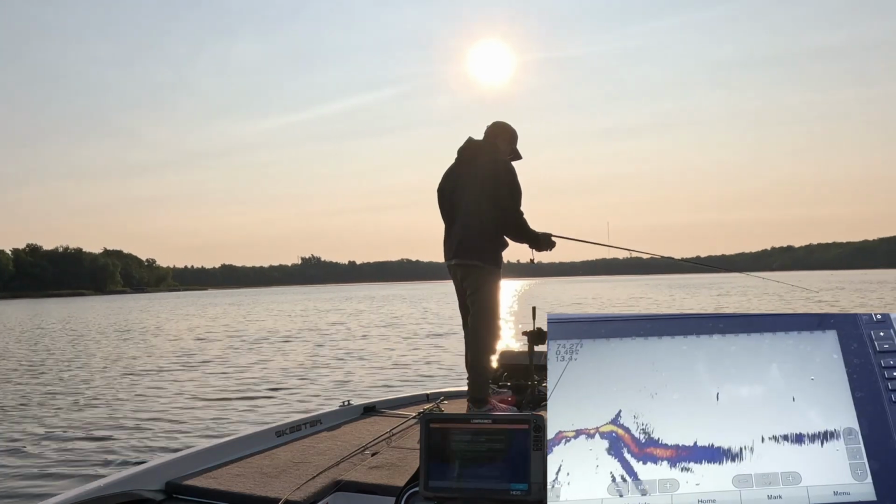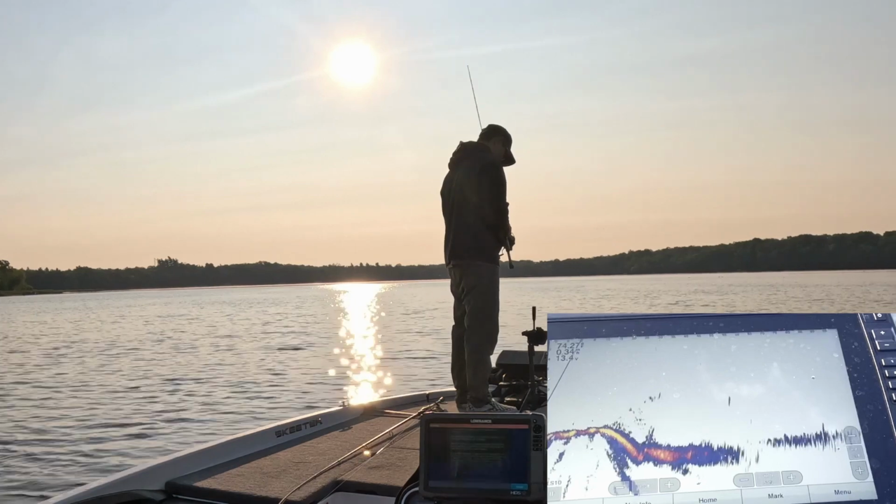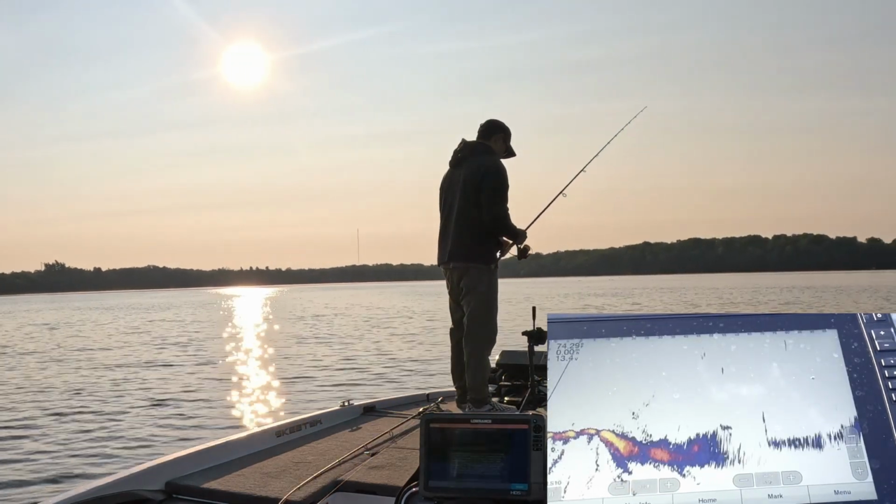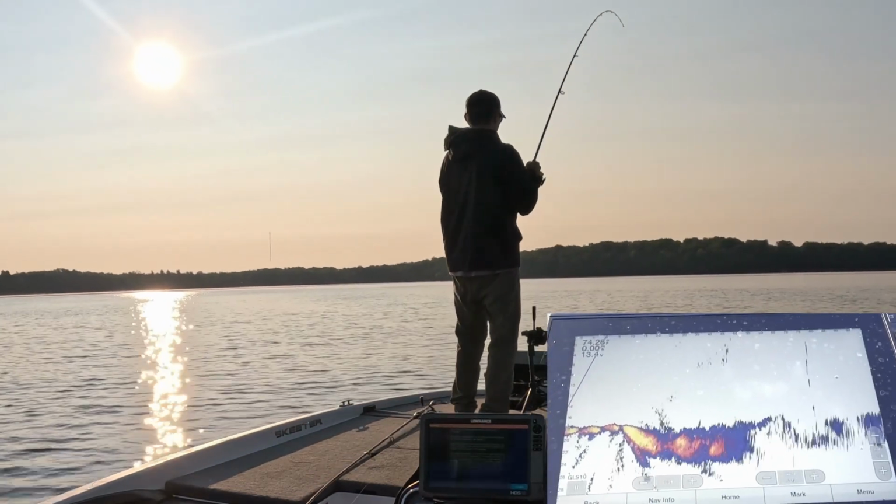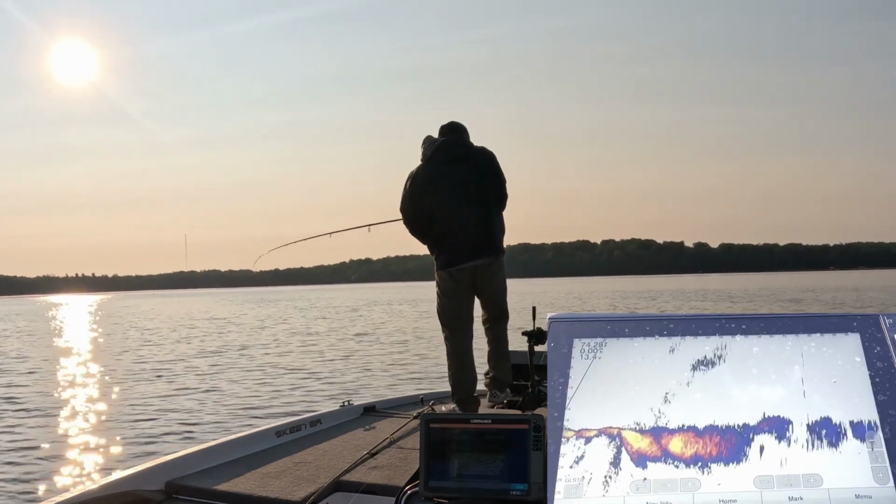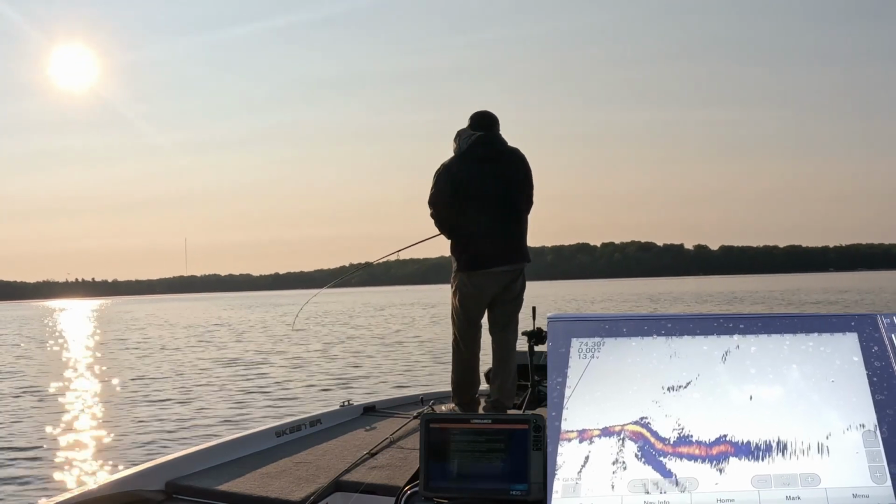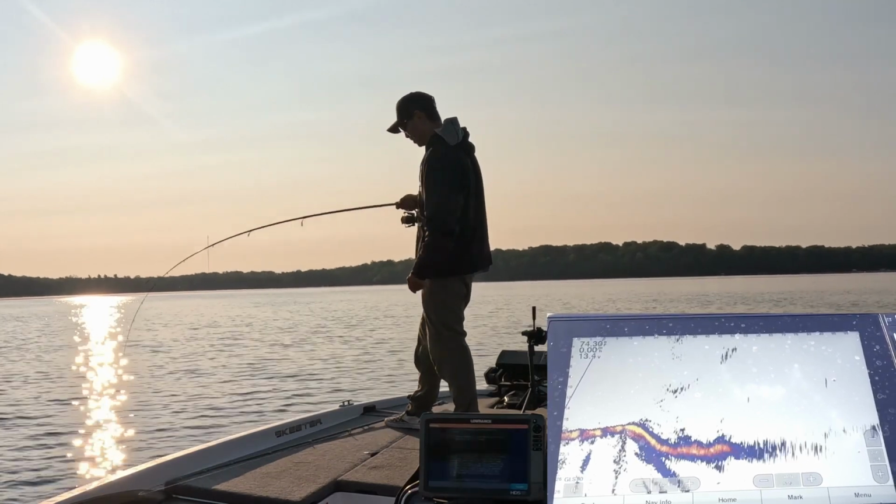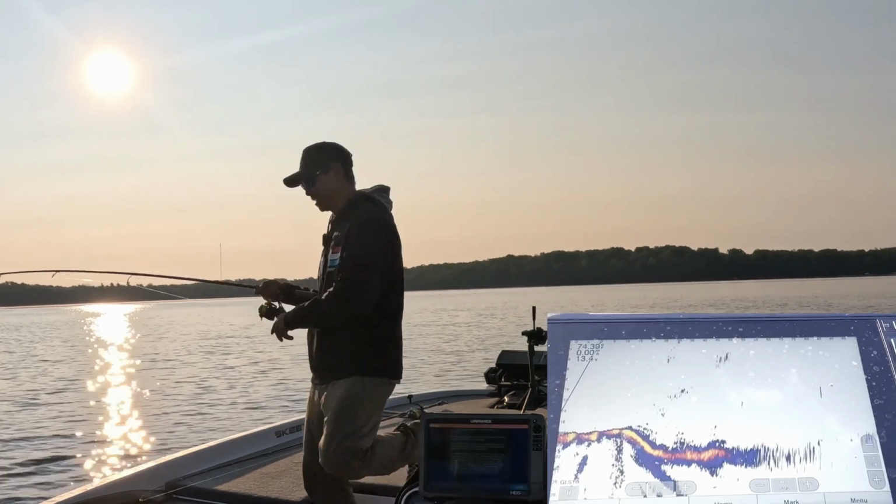So here's one right here at about 55 feet. Oh, he's going up to it. He's got it. Not a bad one. Not a freak, but if you guys seen that, that was pretty cool. Like, he came up to it. Like, this minnow thing just doesn't do it like this worm does.